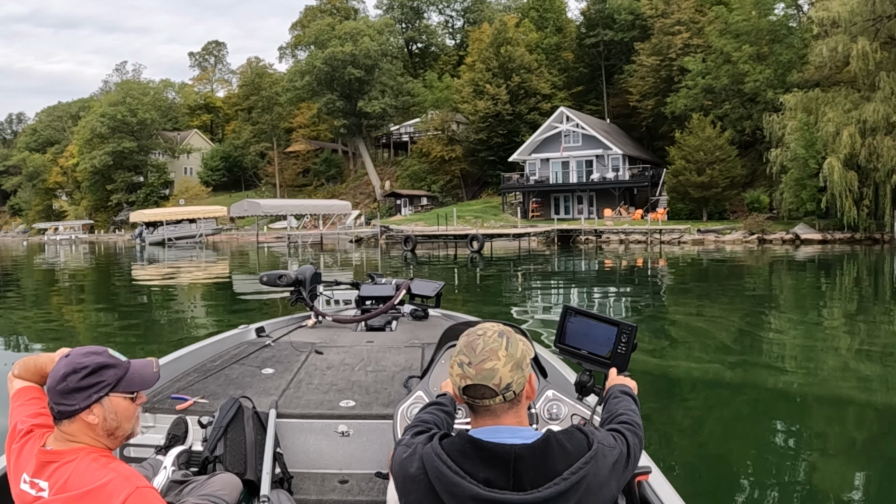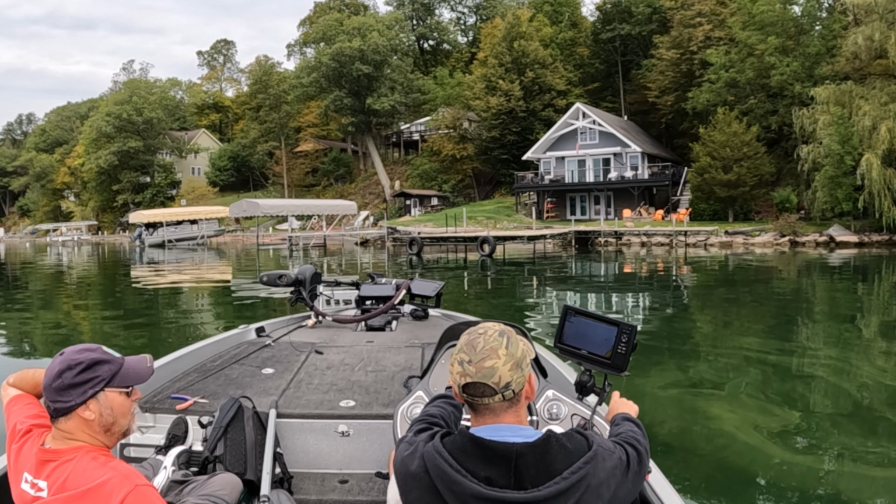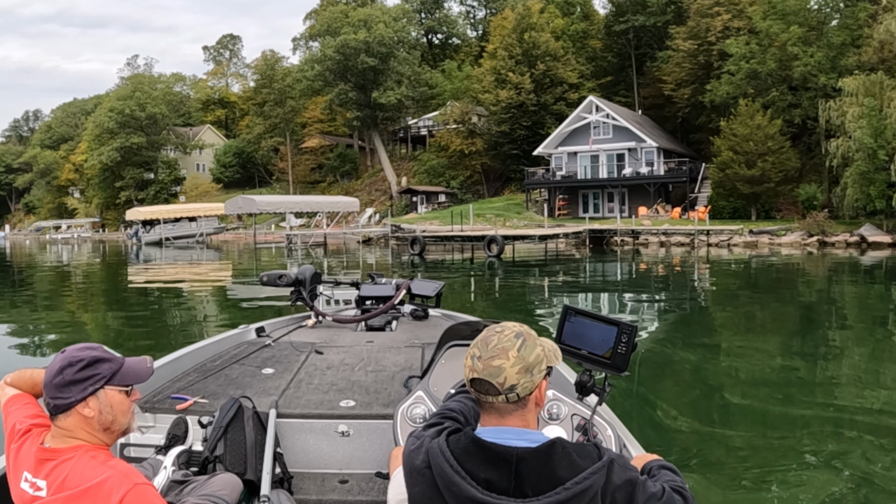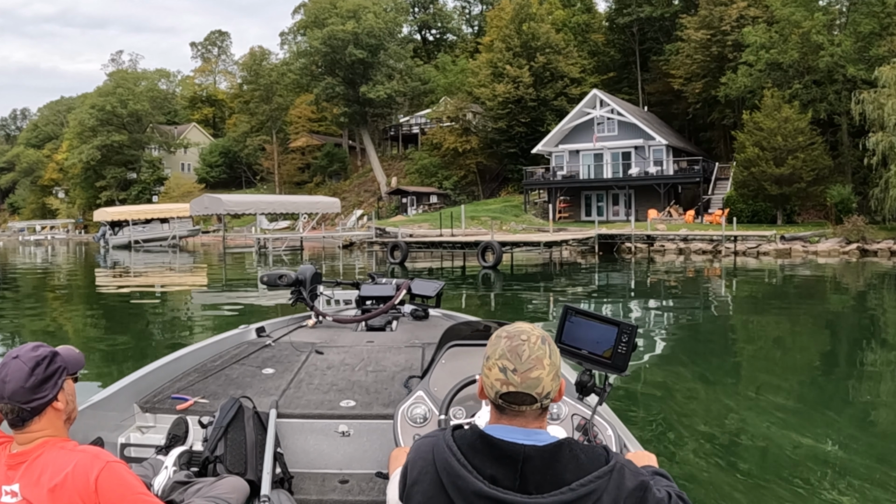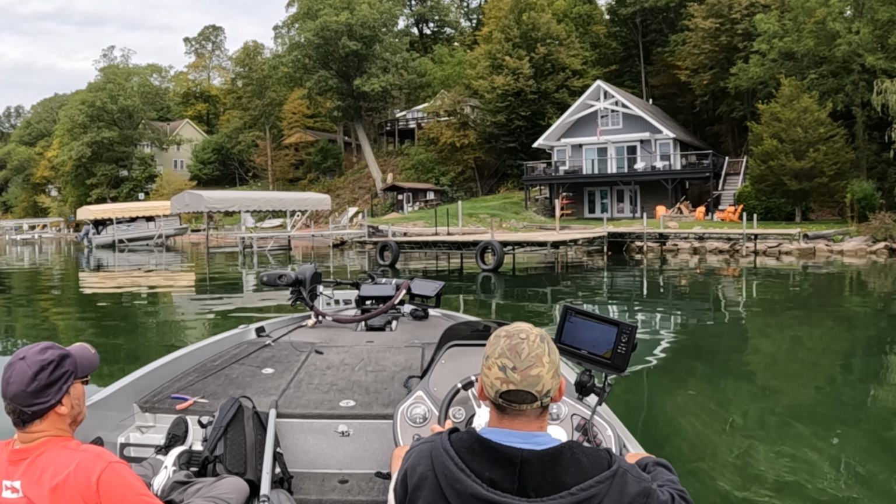So recently a buddy of mine, Judd Herr, purchased a property on one of the Finger Lakes, and he invited me up to go fishing for a weekend, and he has forward facing sonar. And it was an enlightening weekend for me while we were fishing. The Finger Lakes lend themselves very well to forward facing sonar. It gives you a huge advantage on fisheries like the Finger Lakes.